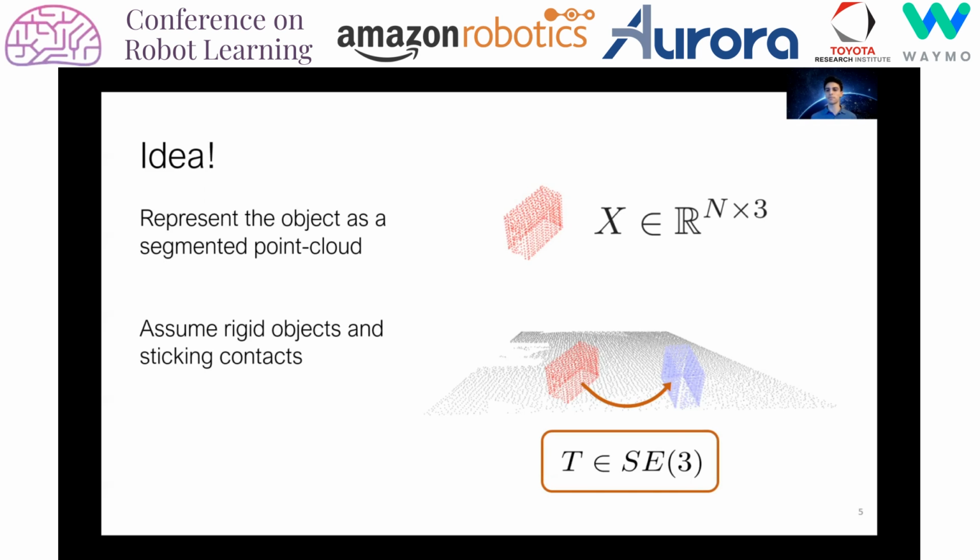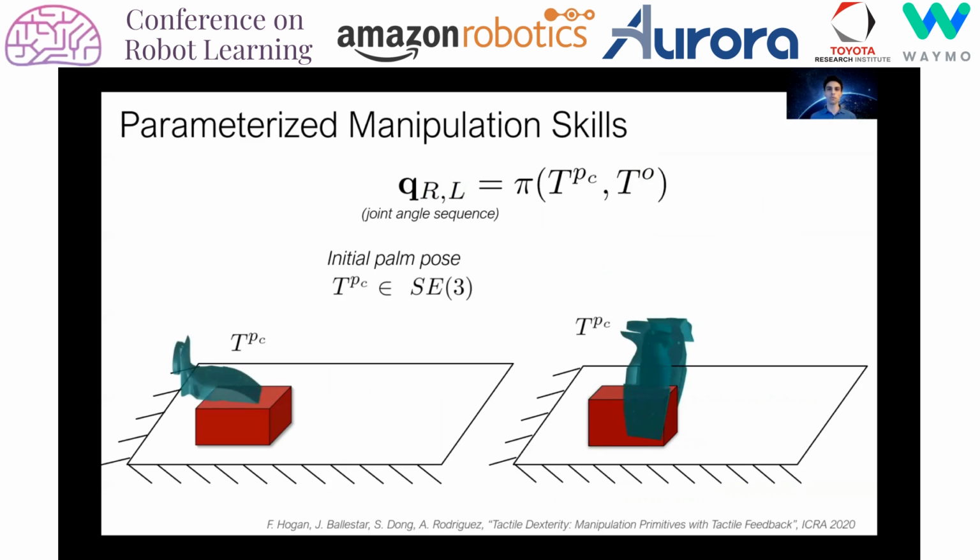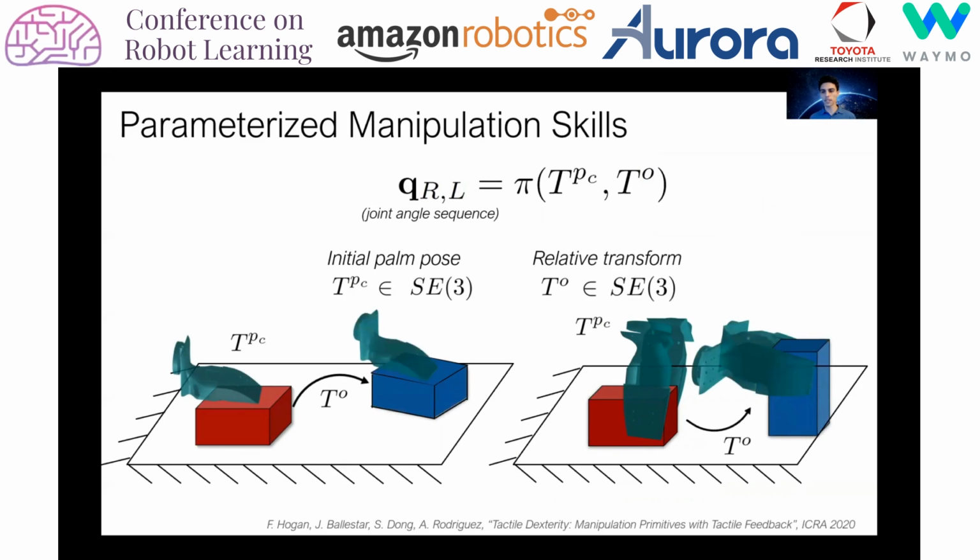This is because if the contact sticks, then the object maintains a fixed configuration with respect to the robot during contact interactions. To realize the benefits of these assumptions, we borrow a set of primitive manipulation skills proposed in recent work, which are designed to maintain a sticking contact with an object. The skills take in an initial contact configuration and a desired relative transformation to compute a corresponding robot motion. So planning with these skills can be achieved by searching in the space of subgoals and contact configurations.